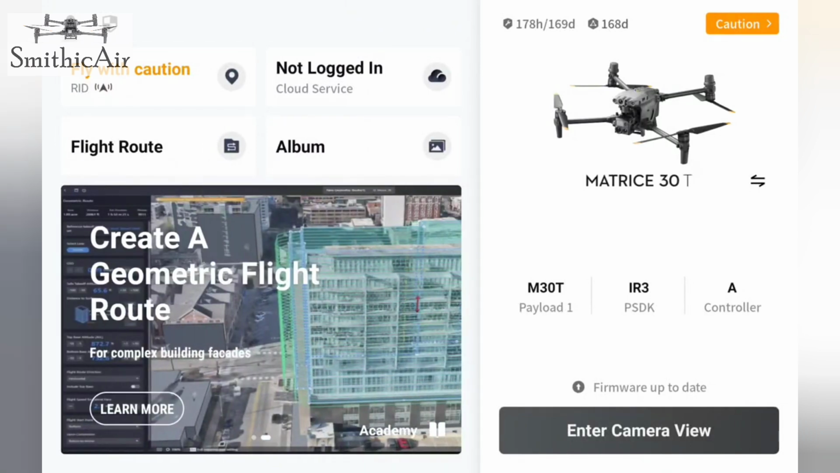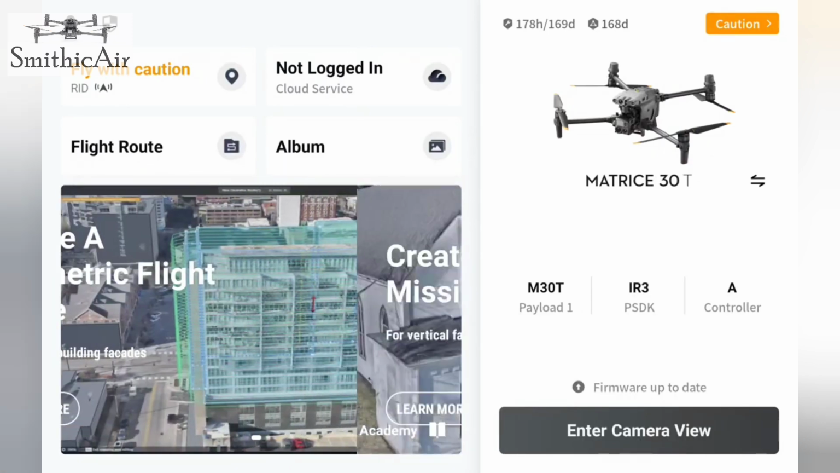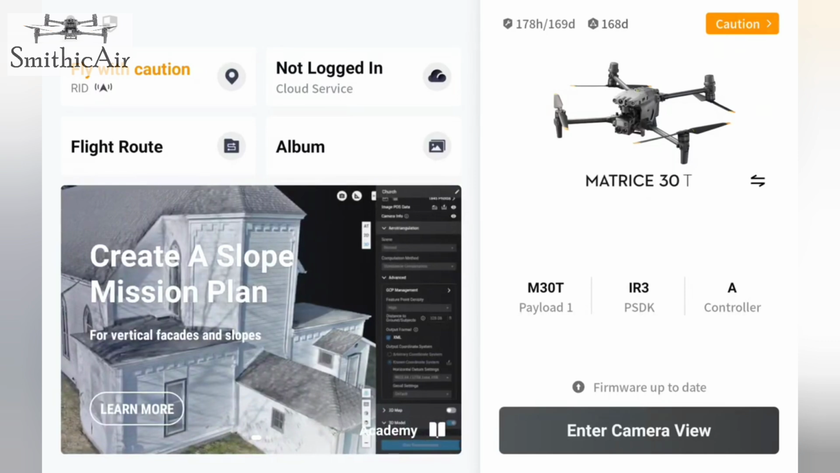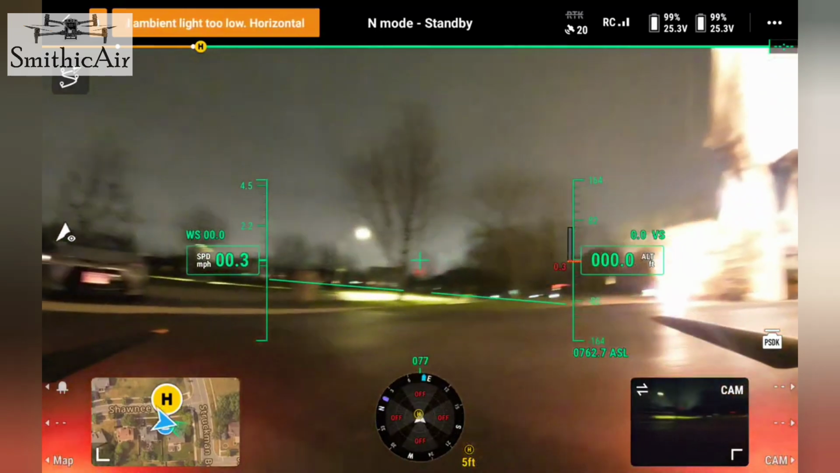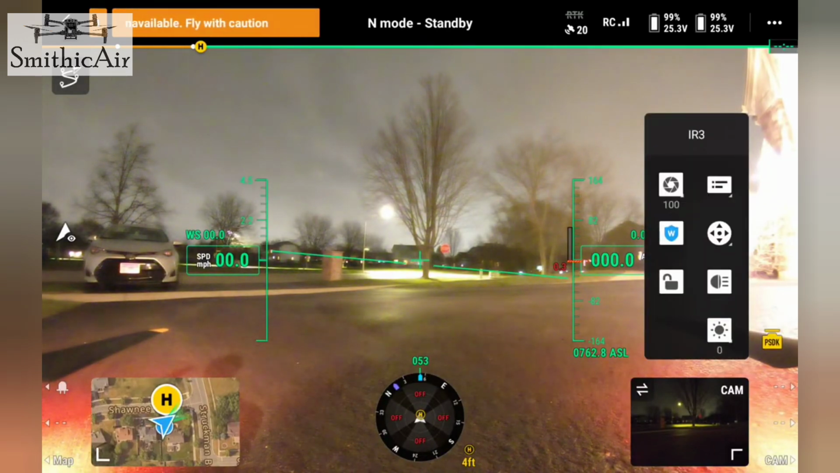All right, guys, so as you can see here in the middle by the PSDK, it does say that IR3, the infrared spotlight, has been loaded. Again, this is my first time starting it up. So the infrared spotlight is not adjusting with the camera. I'm just looking at it right now. It's very stable, but nothing's happening here.